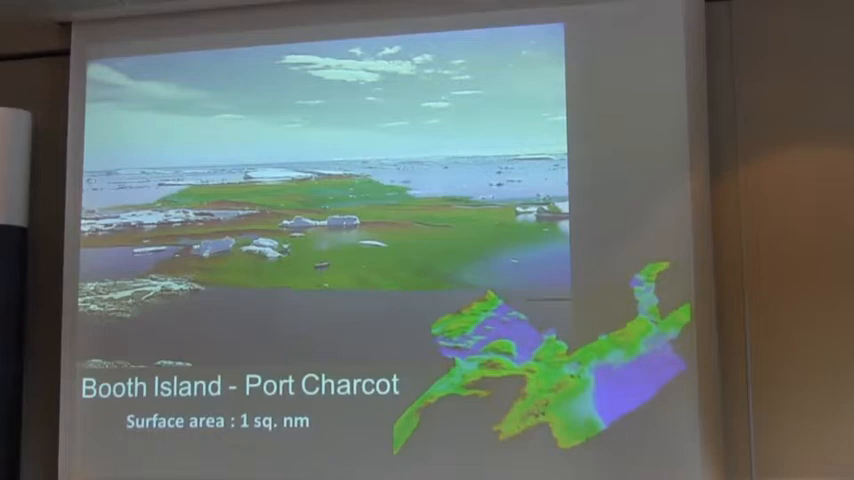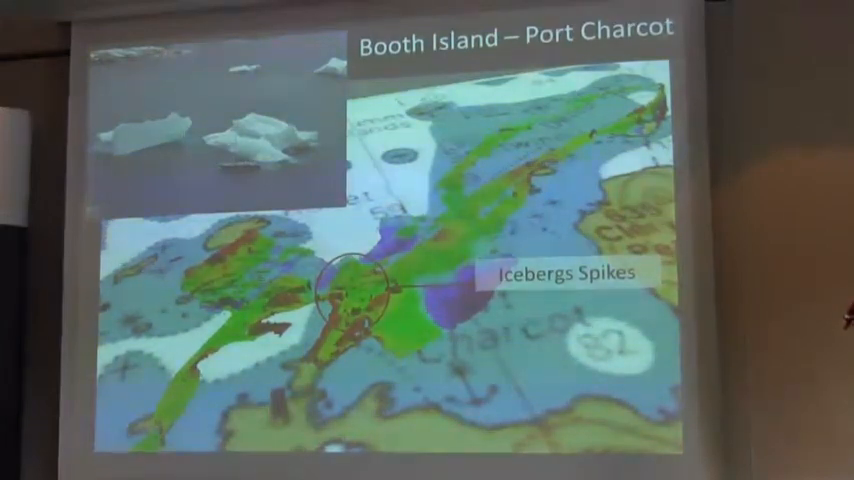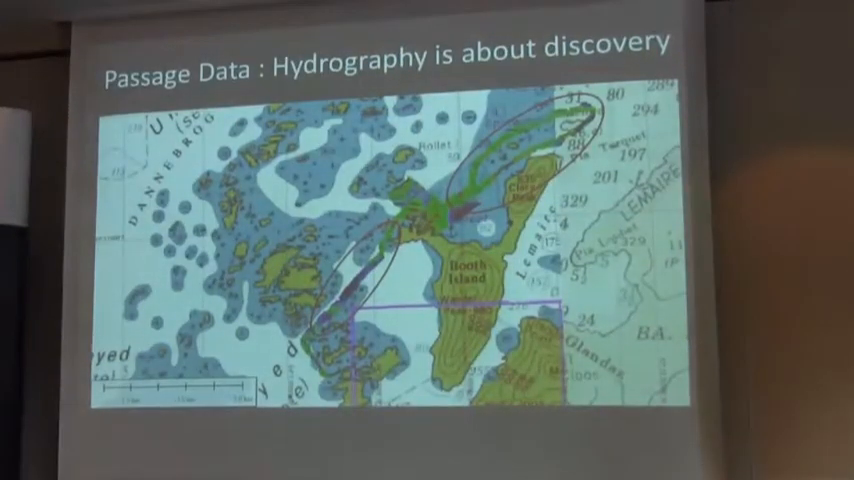This is Charcot, a very famous French place because it was the first expedition at the beginning of the last century. So I was very excited to do these boxes. And in this box we made a 1B order in S44. So this is the iceberg spikes too, just to show you that post-processing was very fastidious because I need to make the difference between an obstruction and an iceberg, so I have to take a lot of targets, with a lot of icebergs.